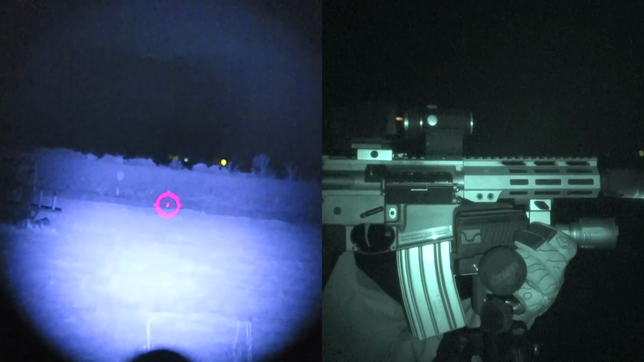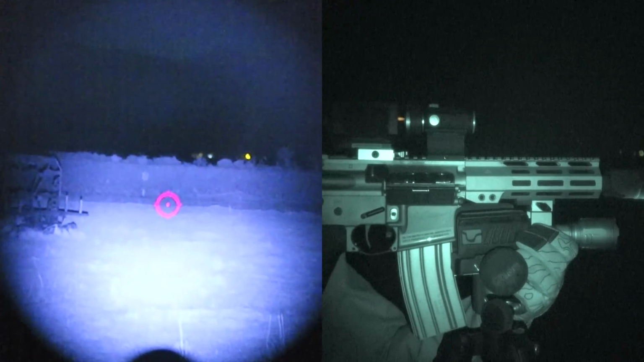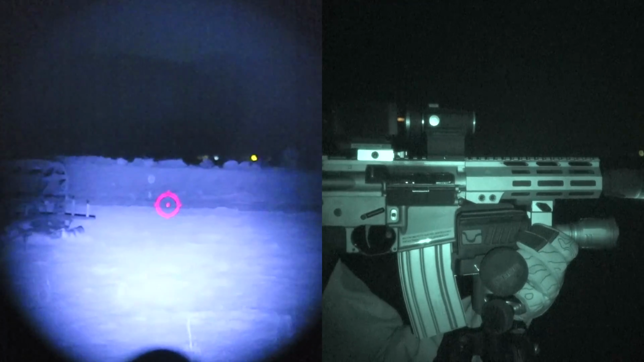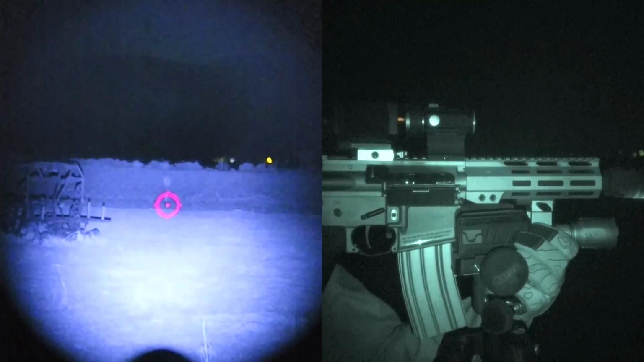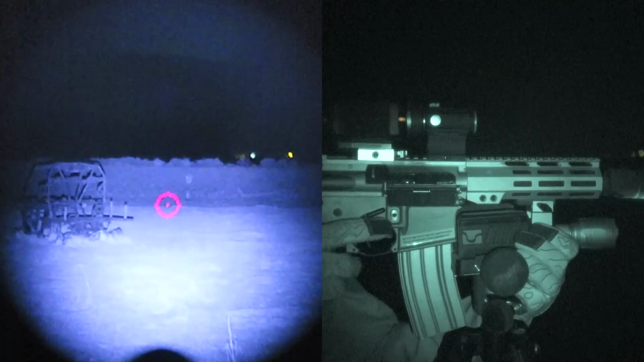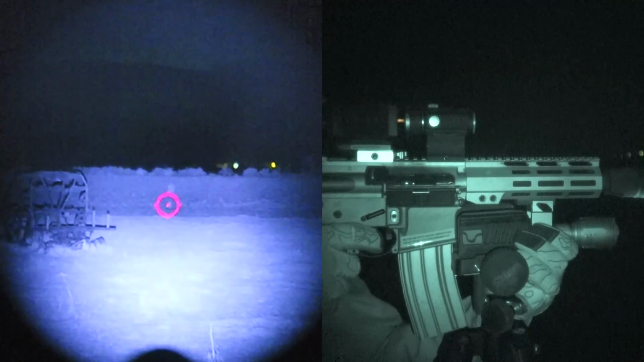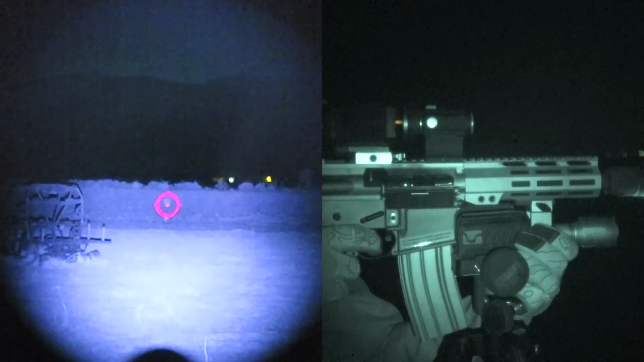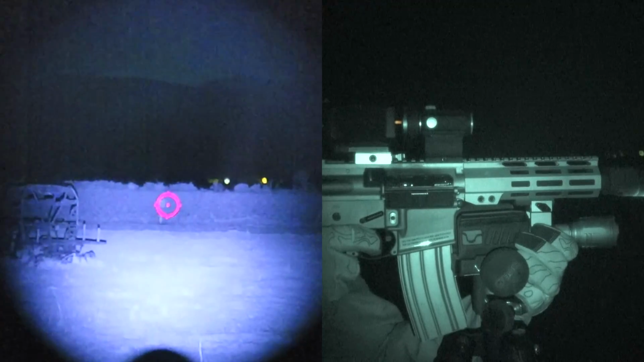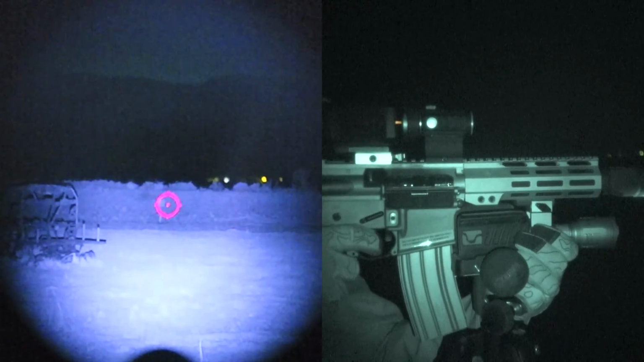I was shooting that plate yesterday with a 12 gauge shotgun, the 870 with slugs. And I missed a fair amount, and I was like, God, what's up? And I went down there, and one of the slugs had actually spun the target and faced it like 40 degrees. So it was narrower than it should have been. One more.